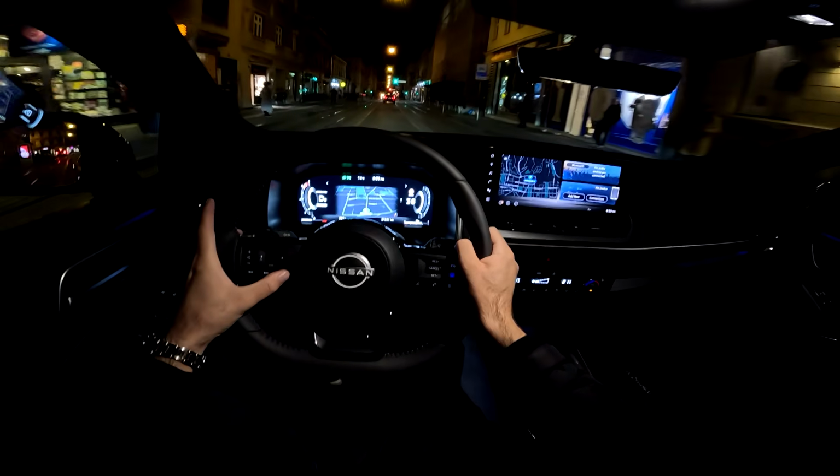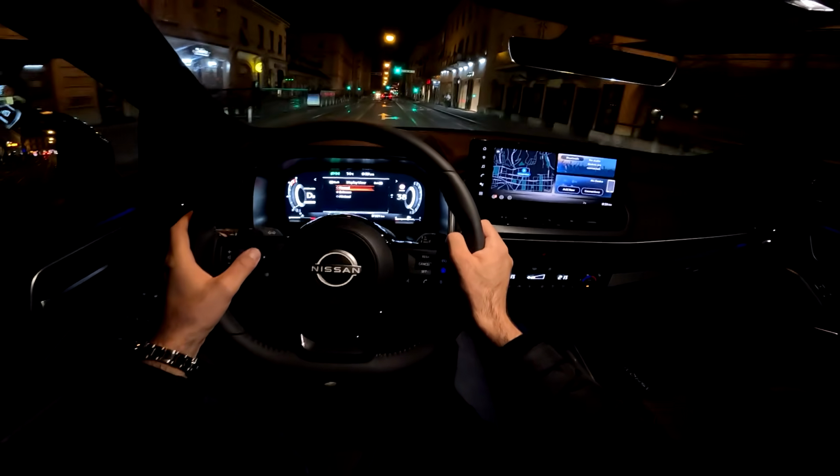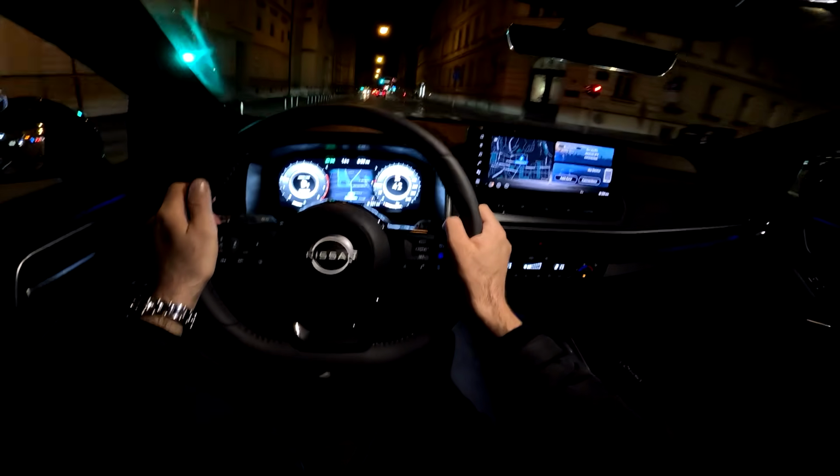So in front of us, the digital cockpit has different views. You have the normal, enhanced and minimal. This is the enhanced, and then normal as this one with the standard dials.